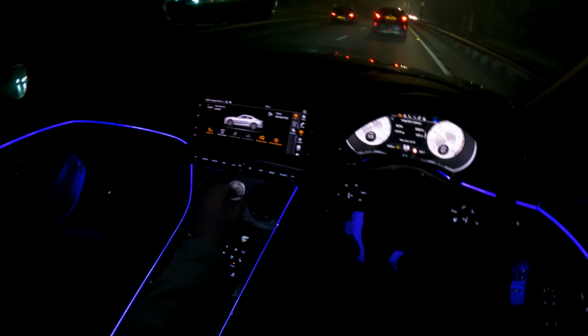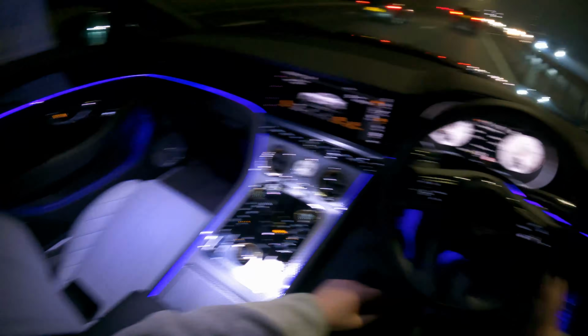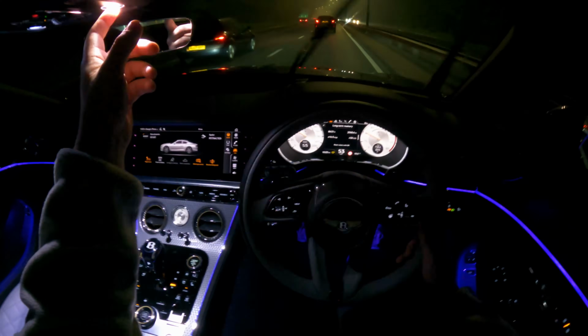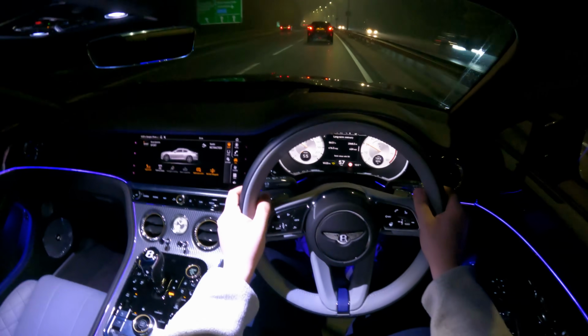So much, it feels so good to drive. And also look at it, I mean, God, look at this interior, so good. Could just drive like this so you guys can see. You can see better.